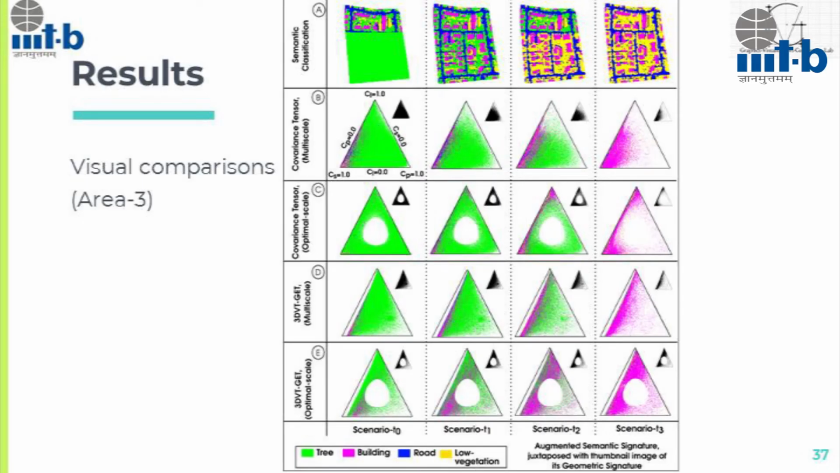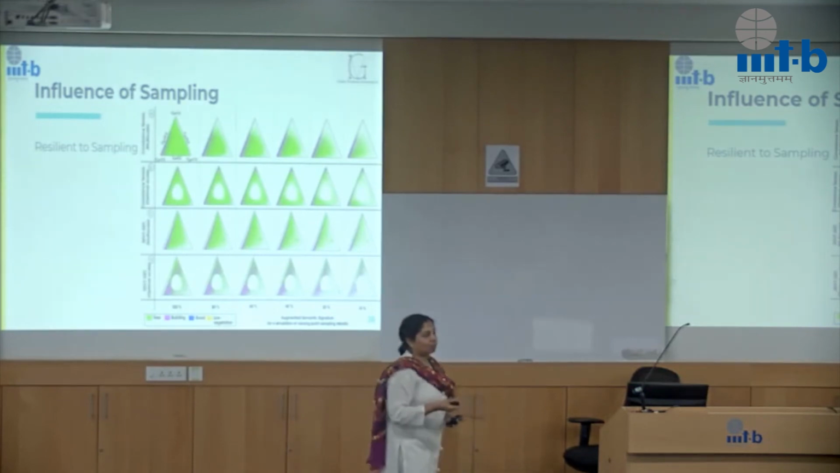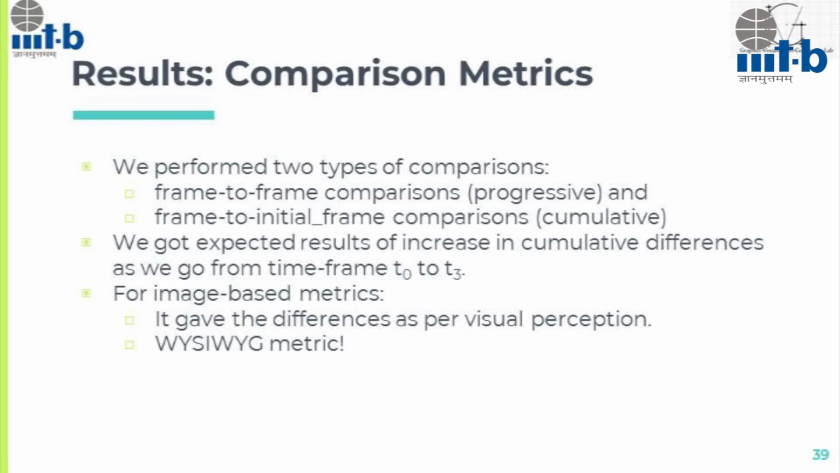Then we checked what happens when we change the sampling of a particular point cloud, because we are trying to compare different point clouds which could have different point densities. How would it vary? We also found that it's quite resilient to the sampling densities, as in if it keeps getting lower until 40% or so, we get similar signatures. That's mainly because the points are overlapping on each other. So we performed two types of comparisons.